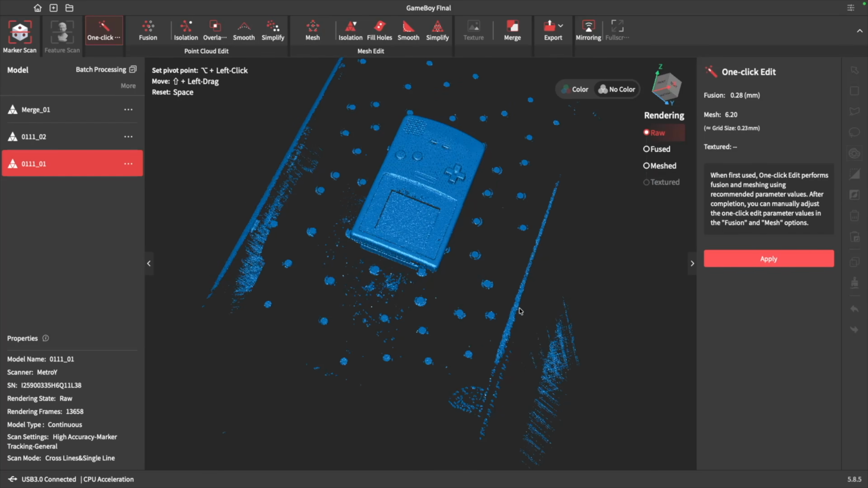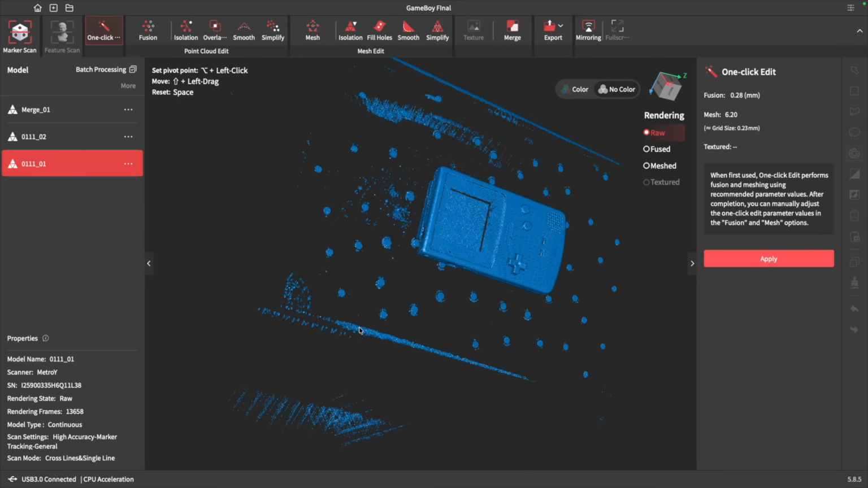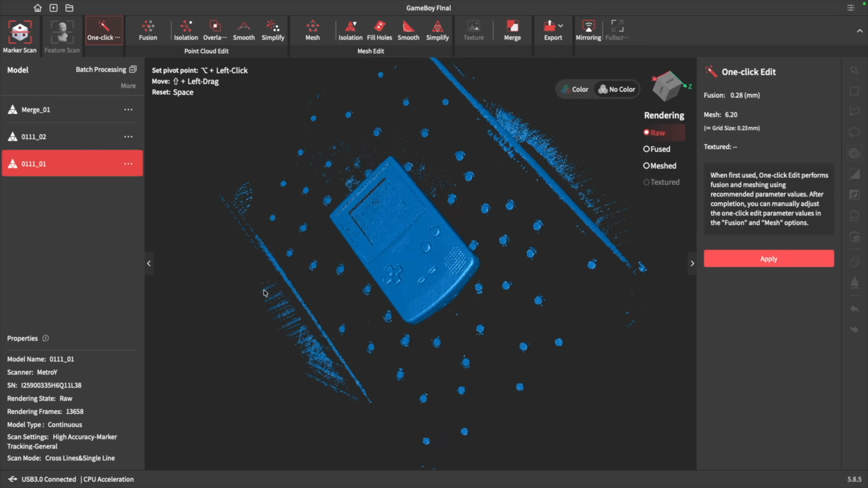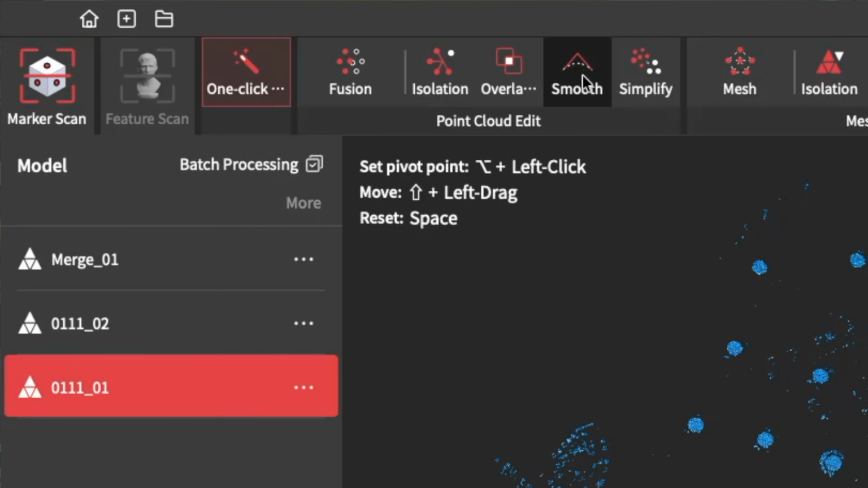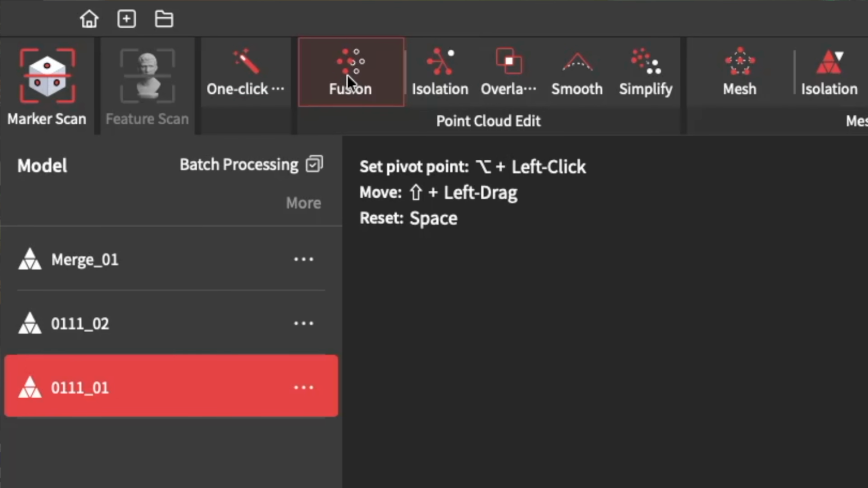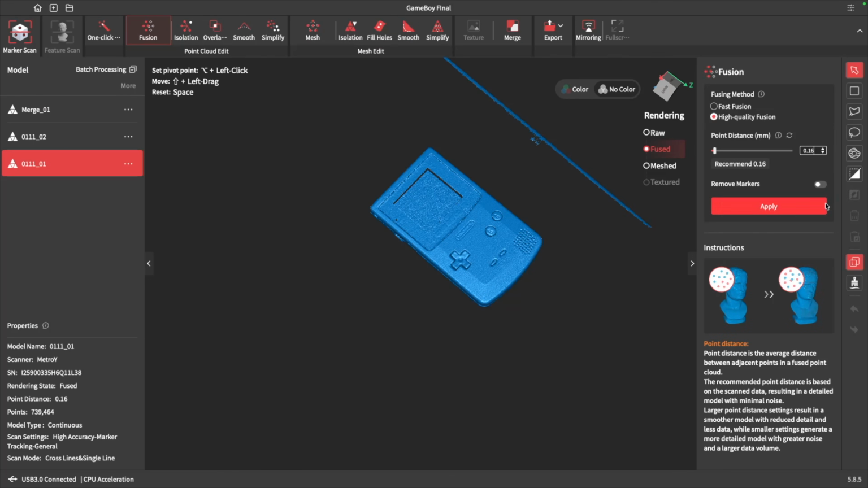Before you're able to merge multiple scans together, or in this case, my two halves of scans, you need to go through and process the point cloud data individually. All this is done using the options found in the point cloud edit section of the top toolbar, along with the menu on the right side. For Fusion, I typically just went with whatever the software recommended as my value.